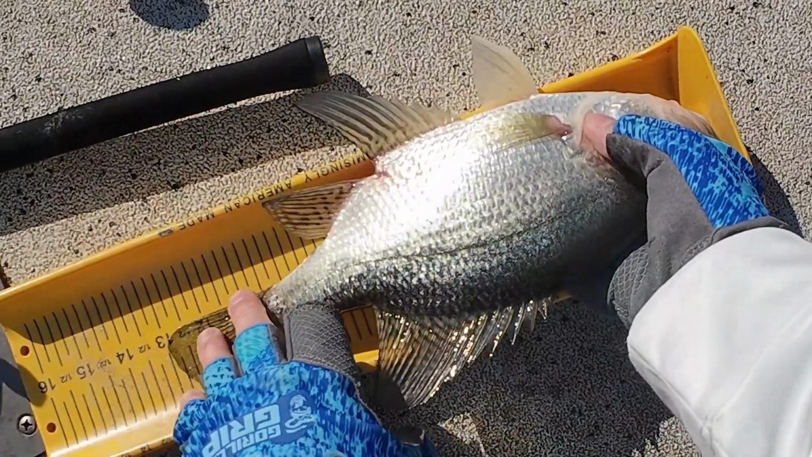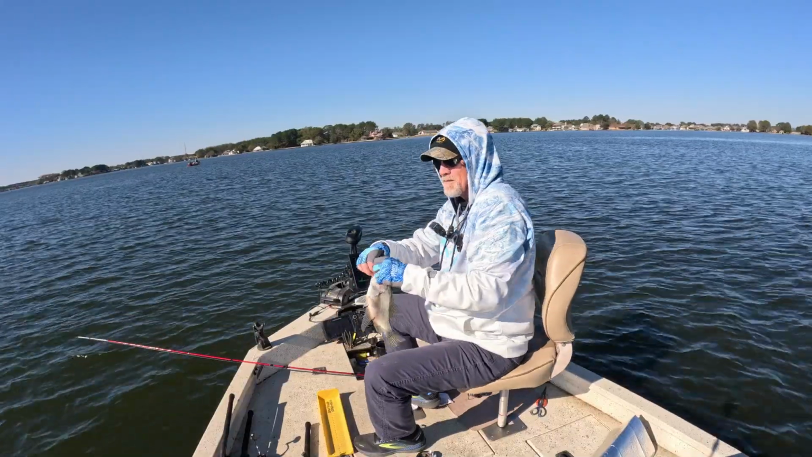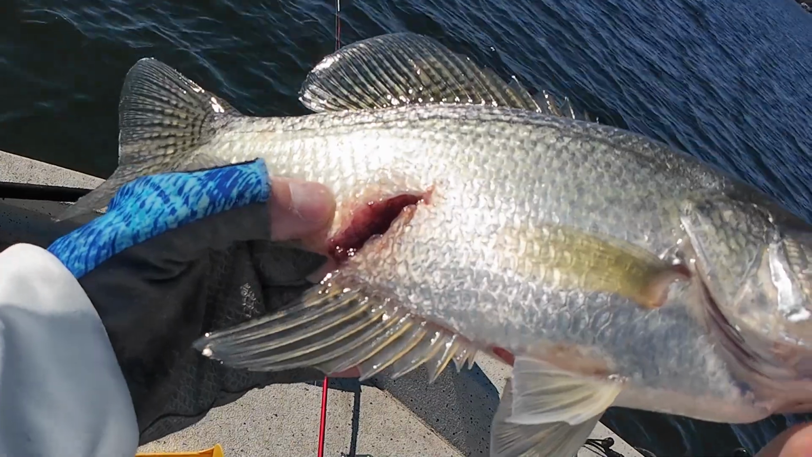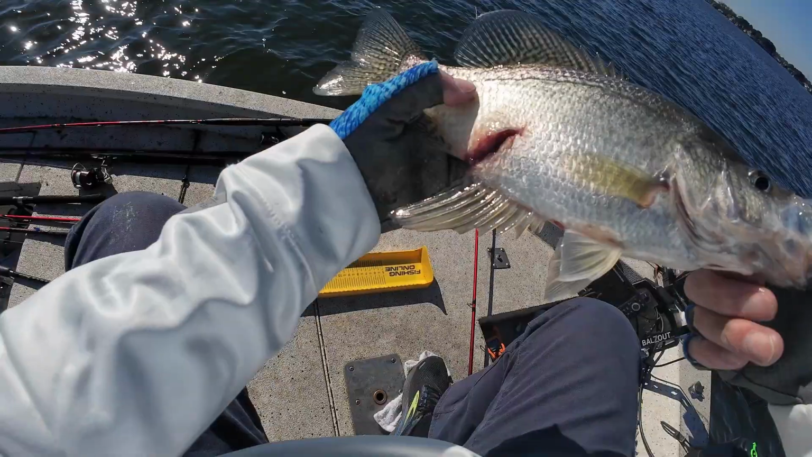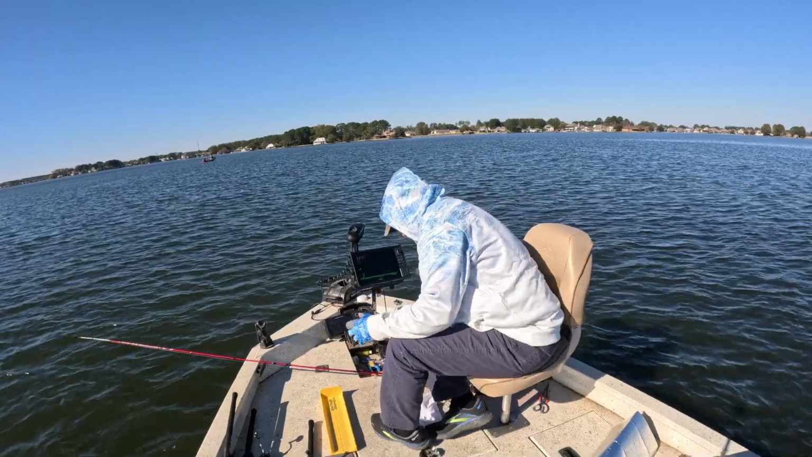13-inch crappie. Take that sucker all day long. Ooh, look at that. Looks like a bird got him. Look at that, man. Cut right into him. Dang, get back in there, dude.